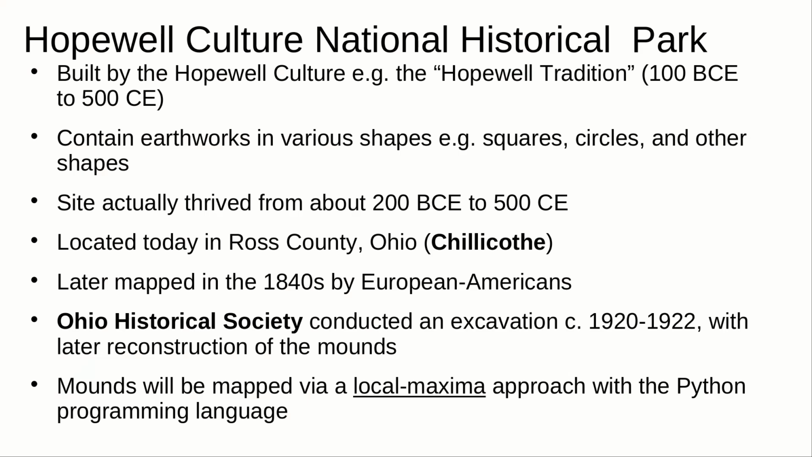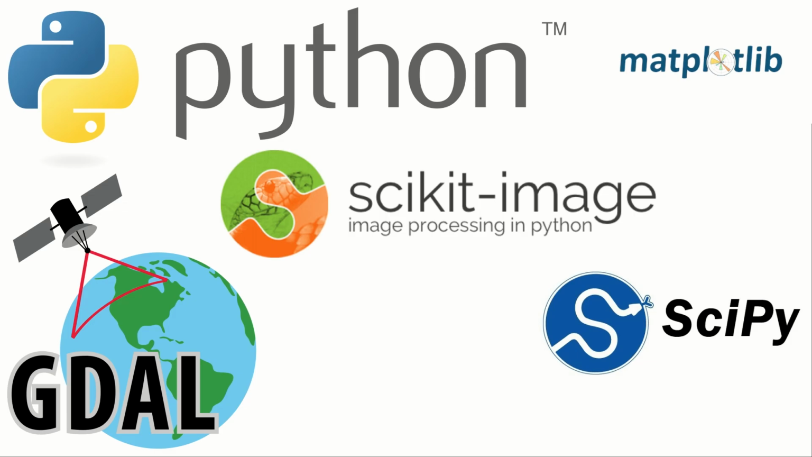But going back to the overall concepts of the Hopewell site, it was thriving about 2,000 years ago. It was later mapped in the 1840s by European Americans, and it was excavated by the Ohio Historical Society in the early 1920s. And we're going to be using a local-maxima approach, and we're going to be using the Python programming language and various scientific Python packages. So you got GDAL, the Geospatial Data Abstraction Library, scikit-image, matplotlib, and so on and so forth.